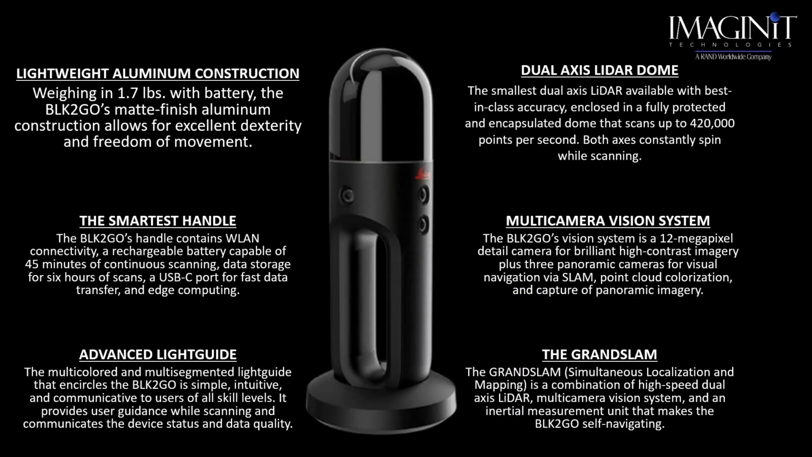To talk a little bit about the unit itself, I'm not going to read each and every line item, but I am going to hit some high parts of each. You heard me a while ago, I mentioned SLAM. This is based off SLAM technology. SLAM stands for simultaneous localization and mapping. It's basically a combination of high-speed LiDAR and a multi-camera vision system. Having these technologies is going to allow the BLK to basically self-navigate as we start scanning.